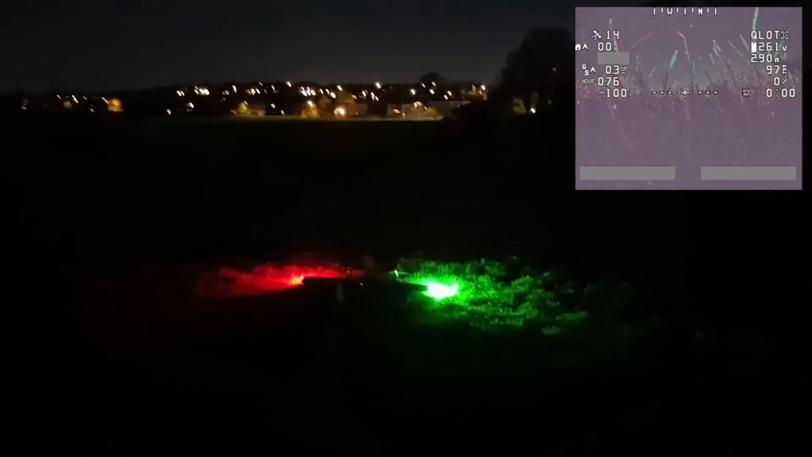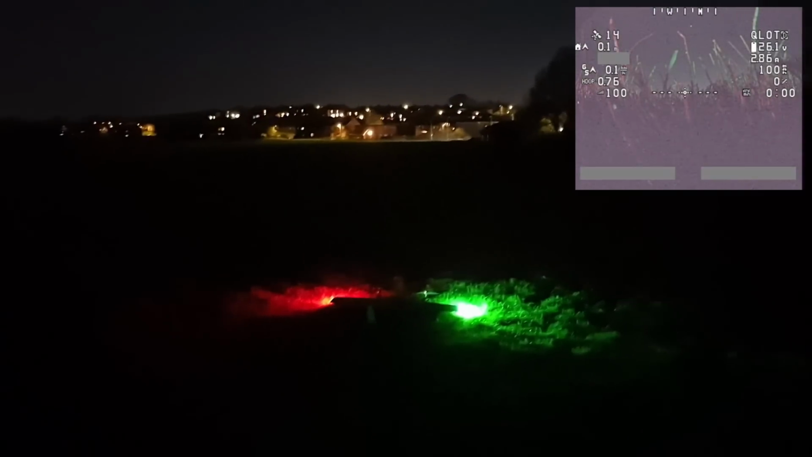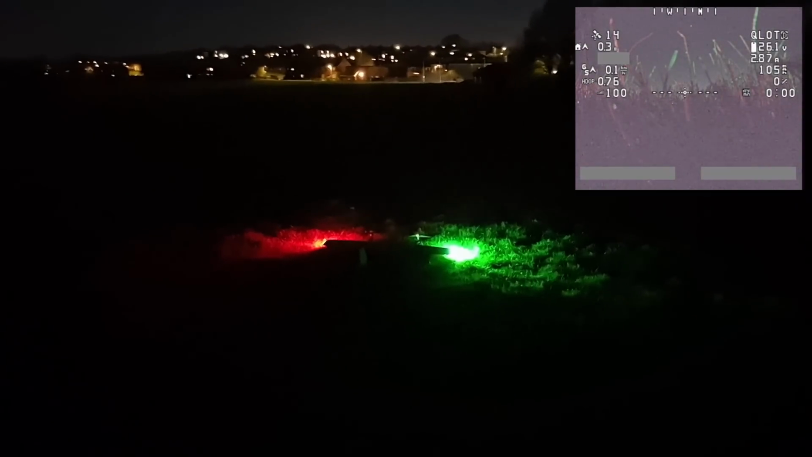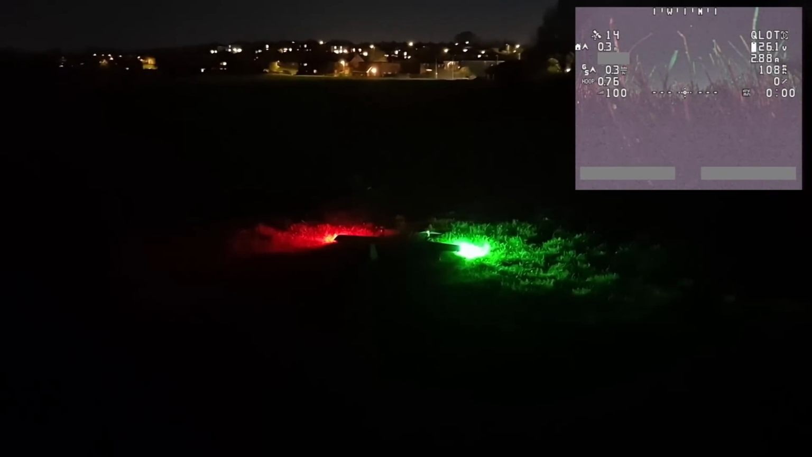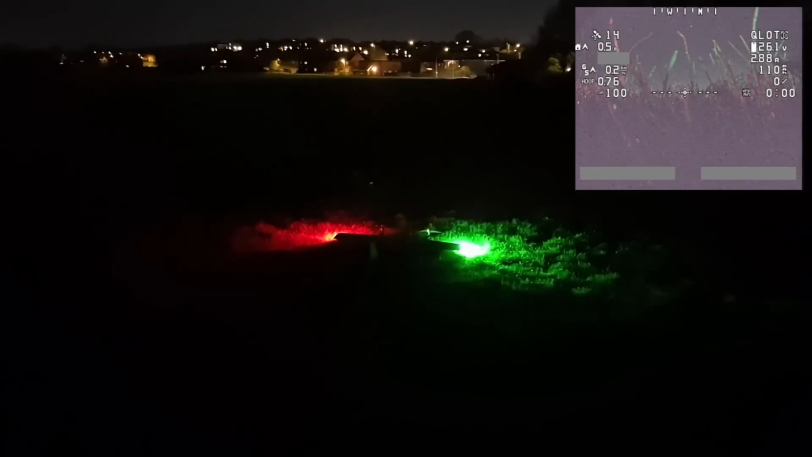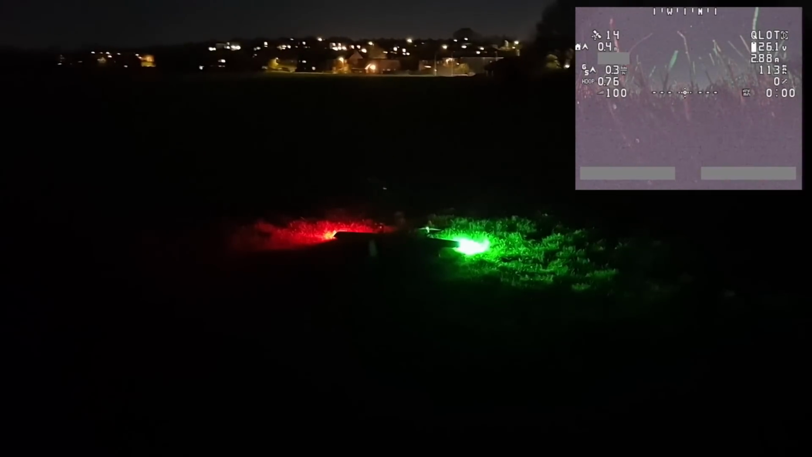Alright, so as you can see, it's now several hours later and it is dark. Sunset was about an hour ago, so it's probably about as dark as it's going to get. The aircraft is all powered up and ready to go. I've got a sat lock. Just to explain, the image you're seeing on the screen at the moment is from the standard visible light FPV camera. That's my Runcam Phoenix.